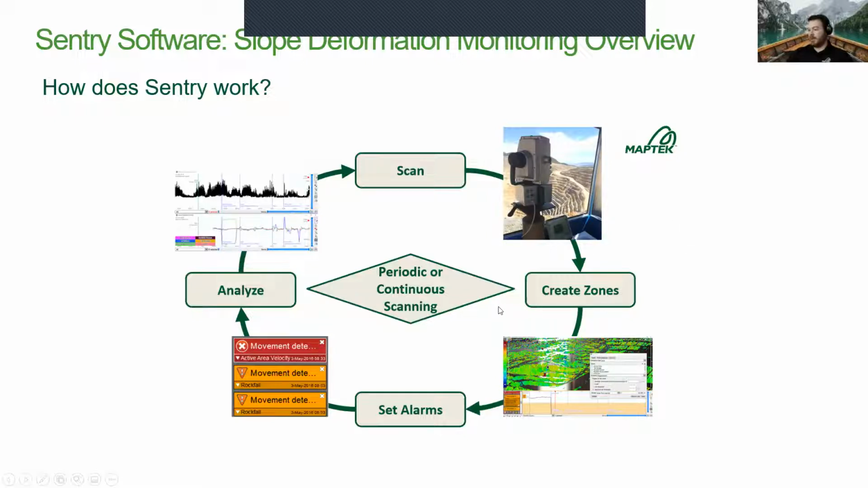Again, periodic or continuous monitoring, however you like to set that up, could be based on how you might be using your scanner for other tasks. But you would be creating specific zones of interest within the Sentry software that are defined areas where you can set up your user-defined alarms. And then from there, you will get movement detection alarms that come through based on those thresholds. And you can analyze that data. You can back analyze it as well.